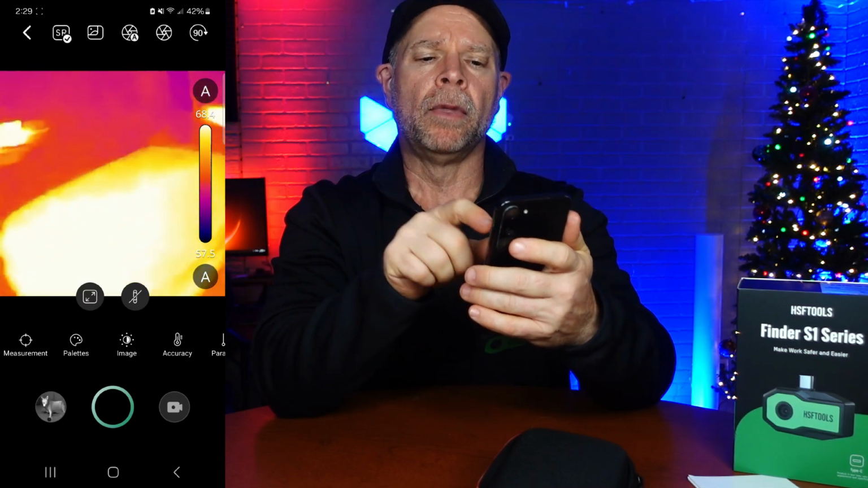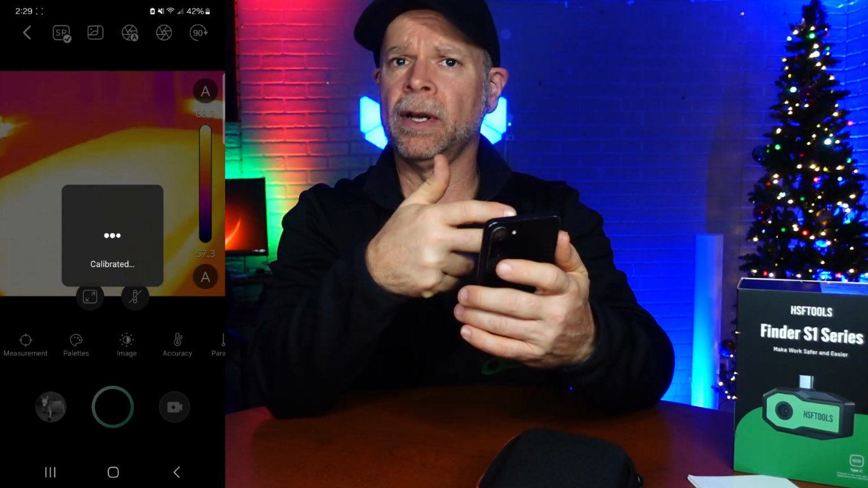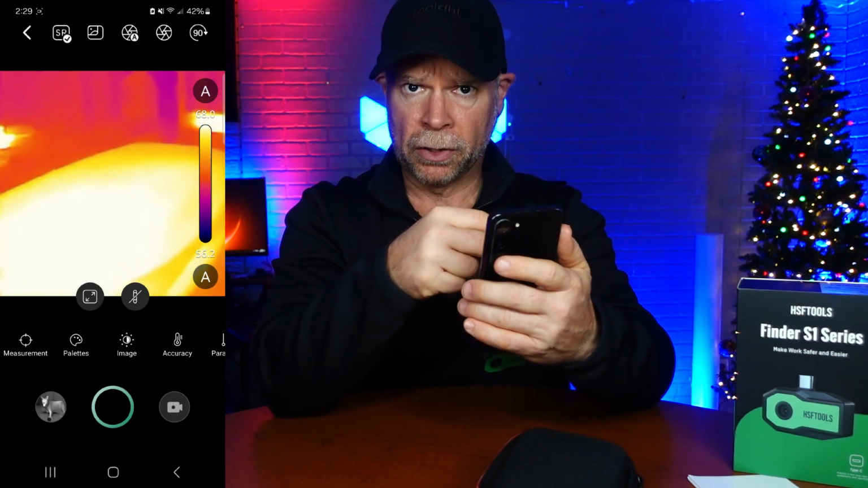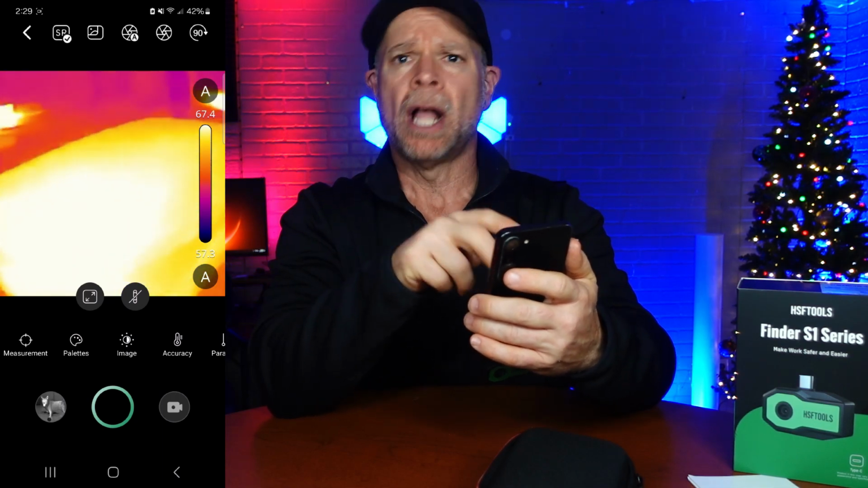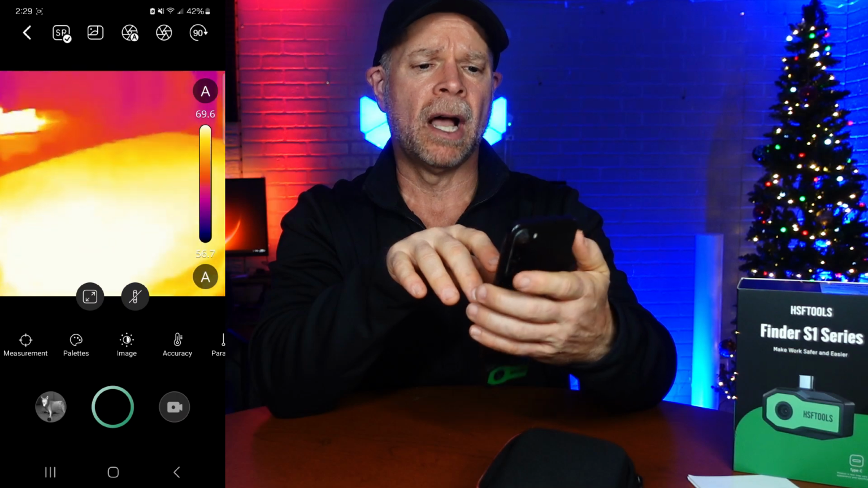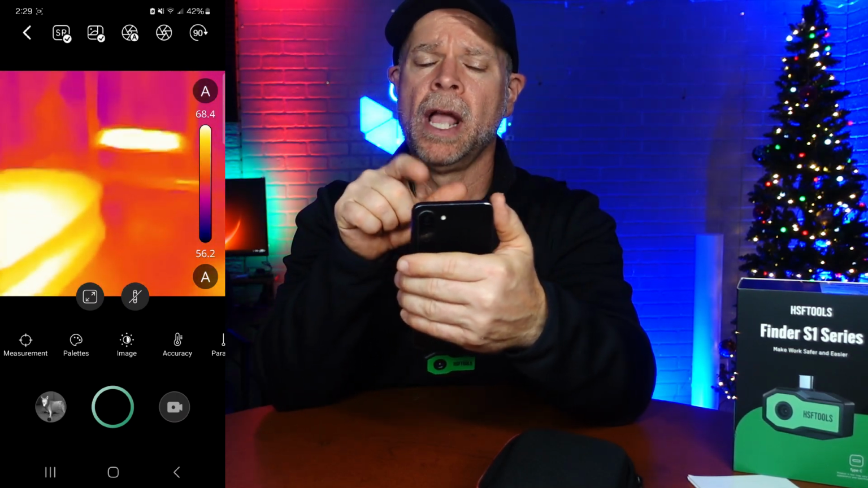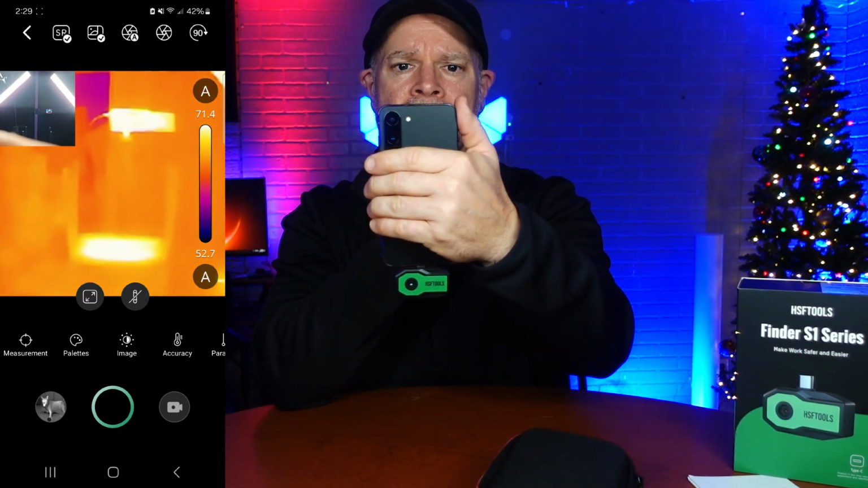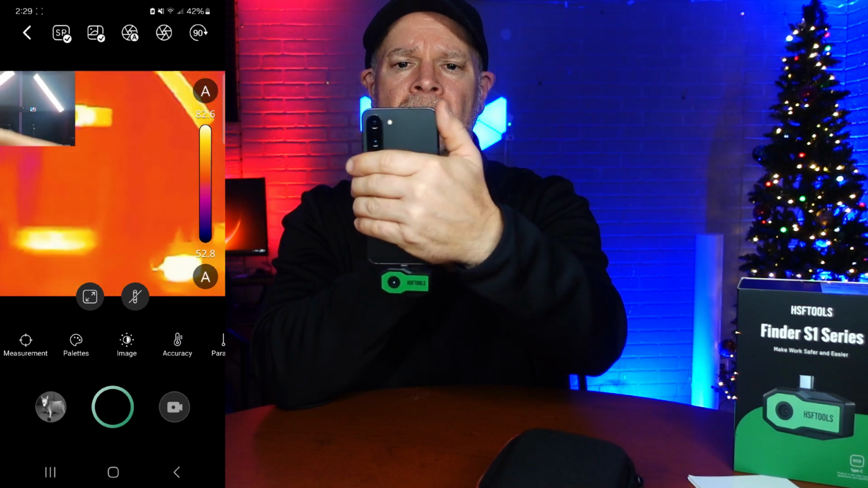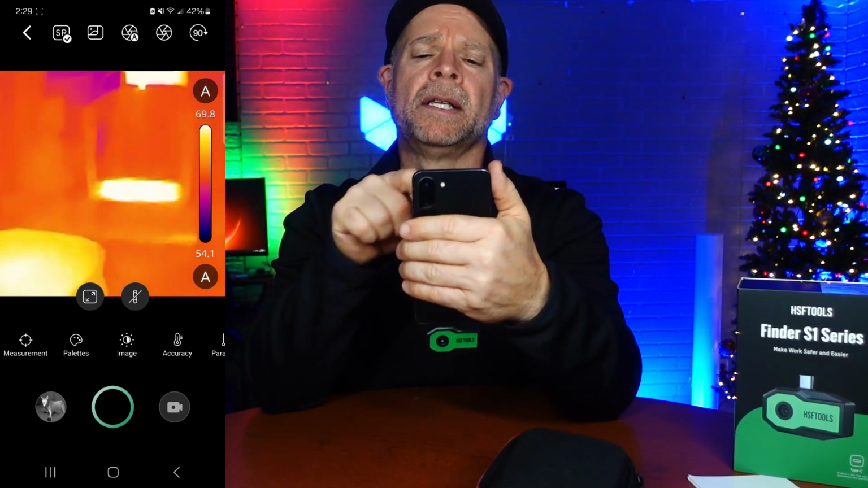you've got your SP, which is a very detailed picture. So that's going to use up just a little bit more resources. Also going to cause your phone to run just a little bit hot. Next over is called a picture-in-picture, which is a pretty neat little feature there. You can see the camera, and then you can also see my two lights there. So I'm just going to turn that off. I'll turn that on later to show you some of the things.